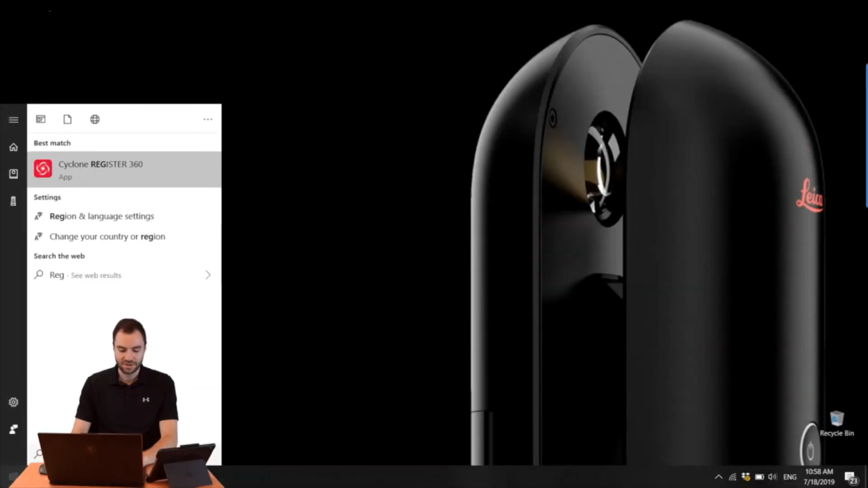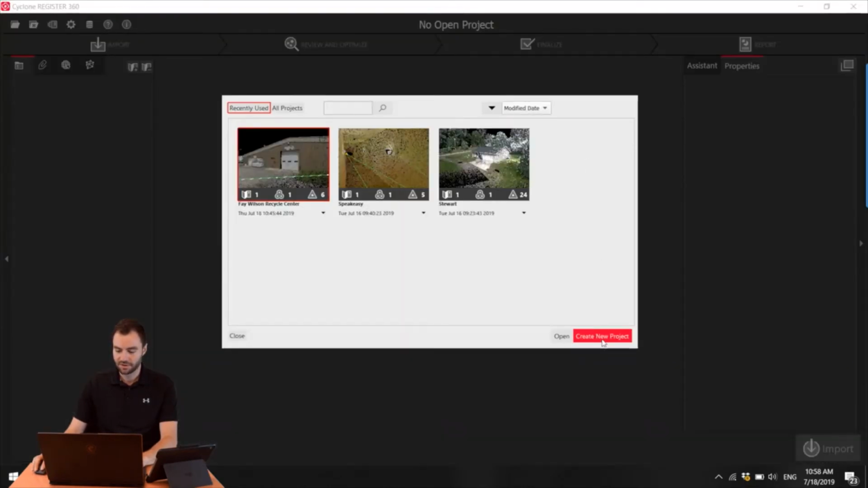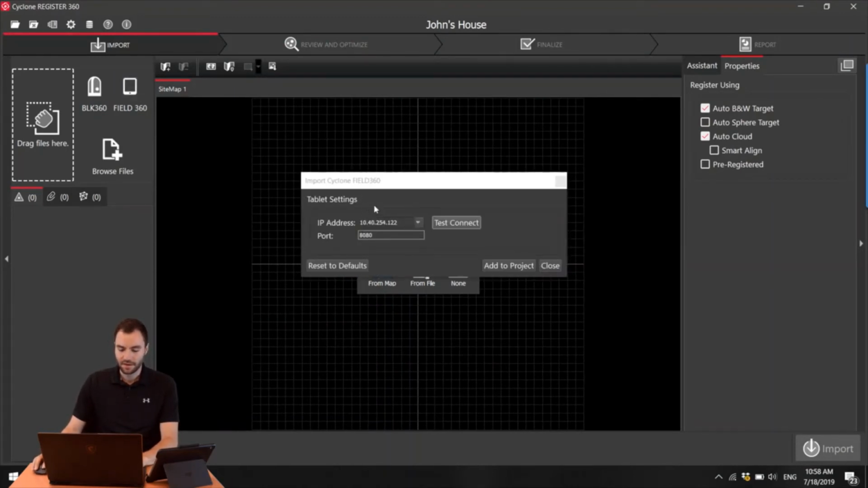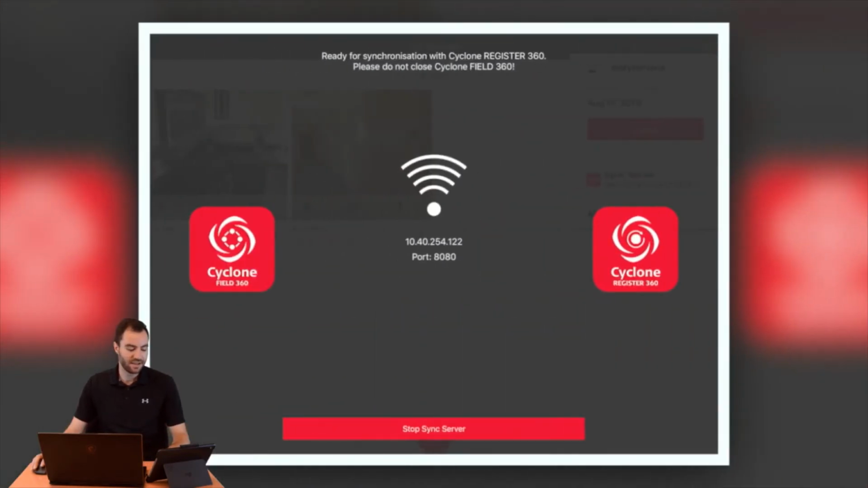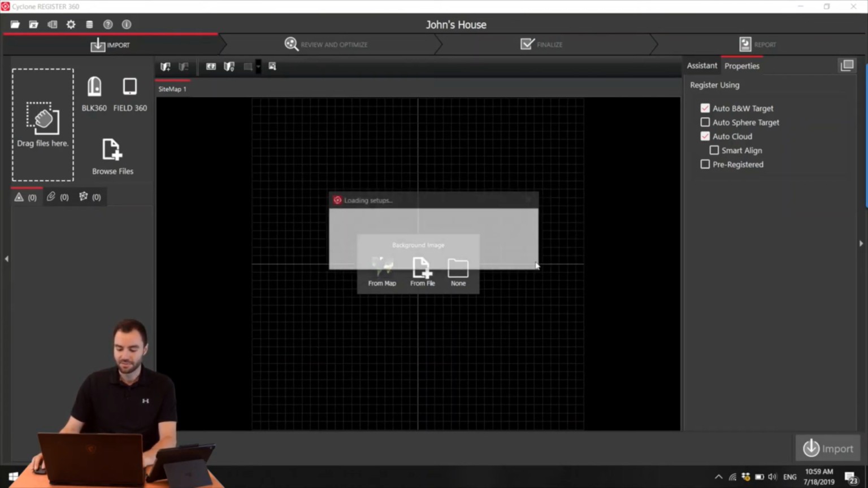Then when I go into Register 360 on the computer, I'm going to create a new project. And then I'm going to click on this Field 360 Import button. So you'll see you have to make sure that this IP address is exactly as it's written on your iPad. You can even test the connection to see that the iPad and the computer can see each other. And then I'm going to click Add to Project.